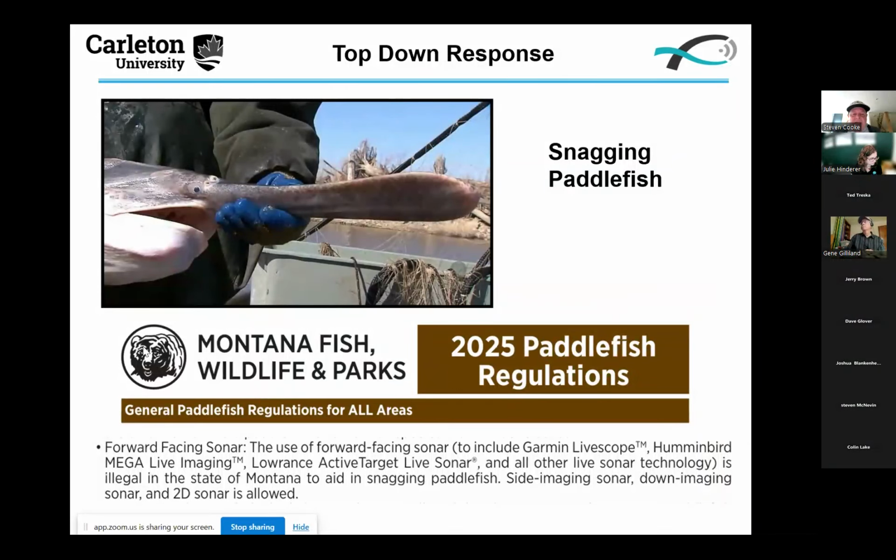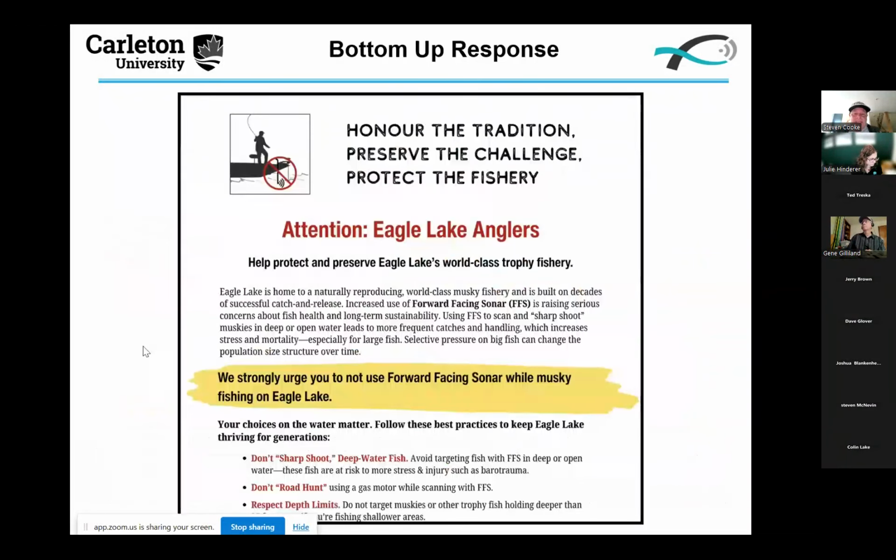That's in Montana, Montana Fish, Wildlife and Parks. It's new to 2025 and it's specific to paddlefish. And you can read there at the bottom, forward-facing sonar, and it lists the different kinds, is illegal in the state of Montana to aid in snagging paddlefish. Other types of sonar are allowed. So you can go fishing for cutties, you can go fishing for smallmouth bass, you can go fishing for whatever you want, except using this technology to target paddlefish when snagging.